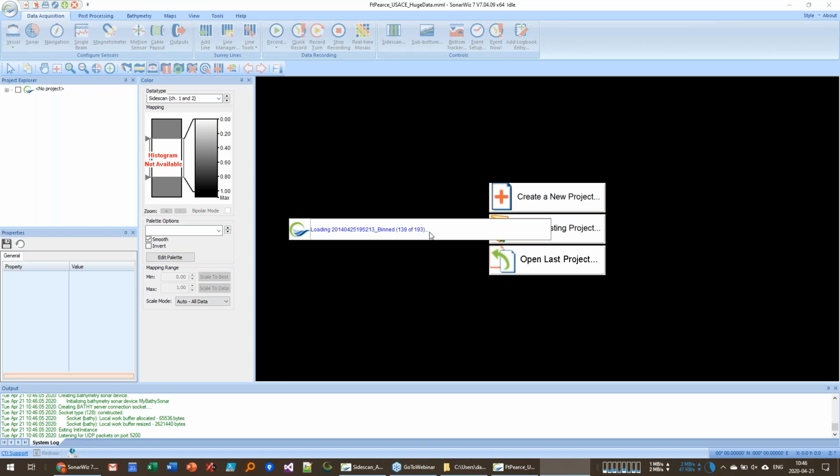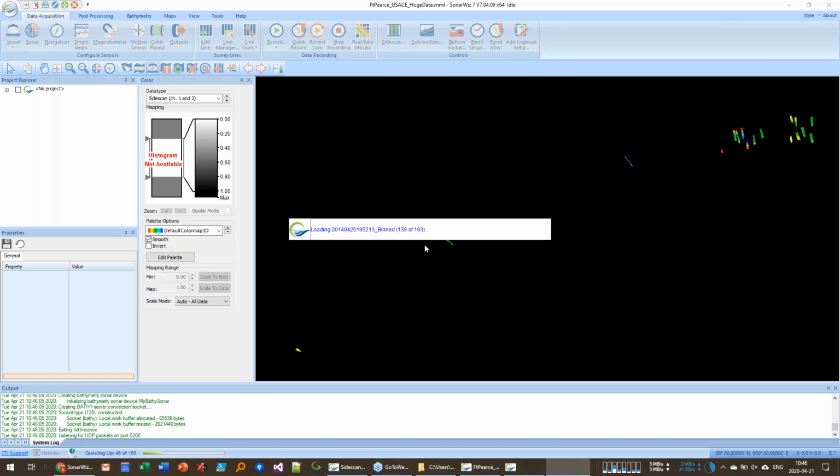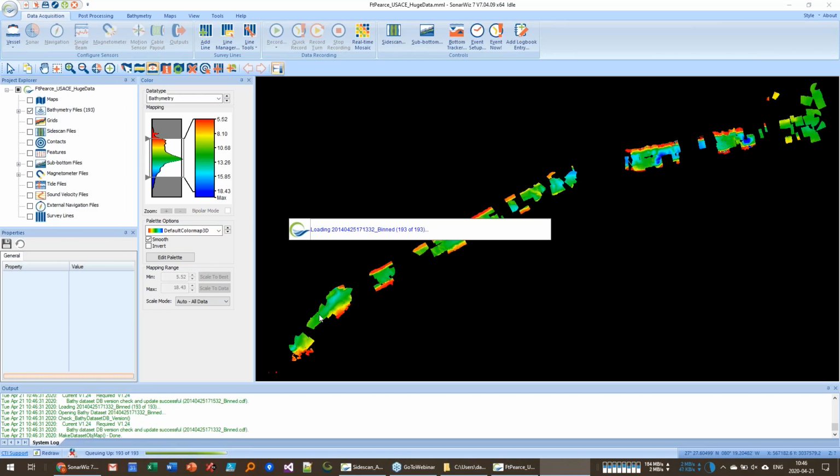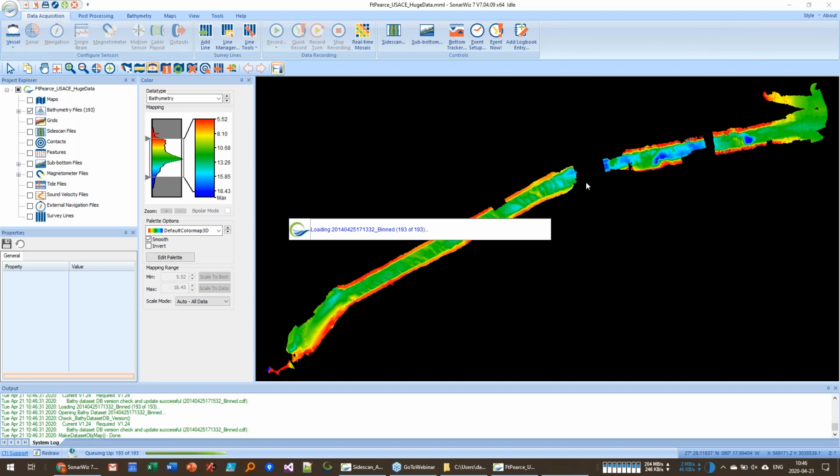So there's 193 track lines. And this is the old drawing mechanism here. Even for a demonstration data set like this, it takes probably anywhere from 13 to 15 seconds to draw this entire data set from beginning to end.